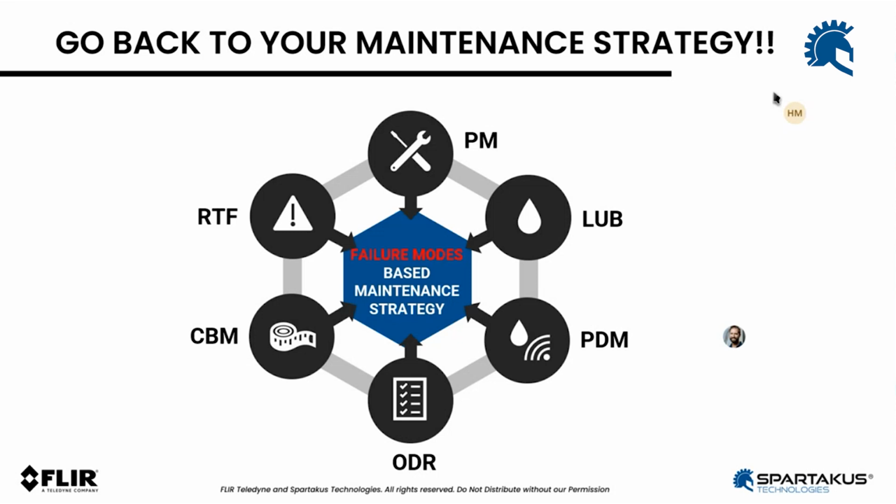There are some organizations that want to cover all the failure modes whatsoever, because they're operating in an environment where it should be risk-free. It can be because of regulations, safety, you name it. But in the end, we have to go back to that risk analysis that we showed earlier.